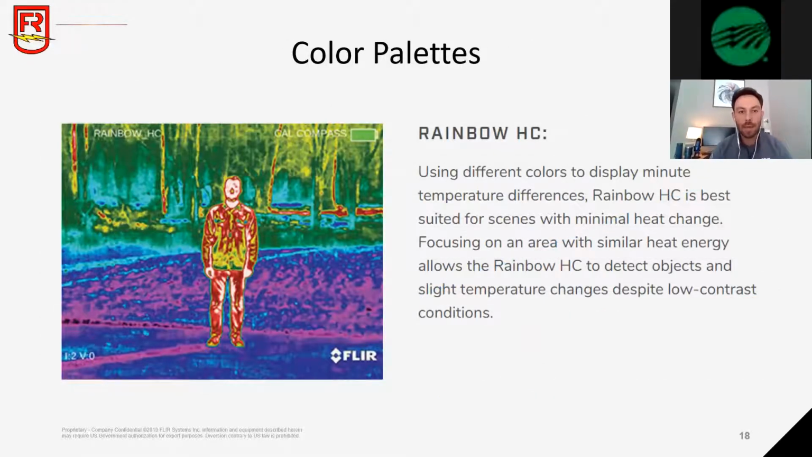Next, we're going to go into color palettes. Because what our cameras are sensing is not visible to the naked eye, we had to create artificial backgrounds so we could actually see what the image is capturing. So that's why we developed color palettes. There are about 15 different color palettes available for drone users, and what you're seeing in this image is a visual representation of what the camera is capturing. The brighter colors, so you see reds and yellows and oranges, are going to be the hotter items within the frame. The darker colors represent the colder items in the frame. Rainbow and iron bow are the two that we suggest for industrial inspections because you have a wider range of temperature values represented within your image.